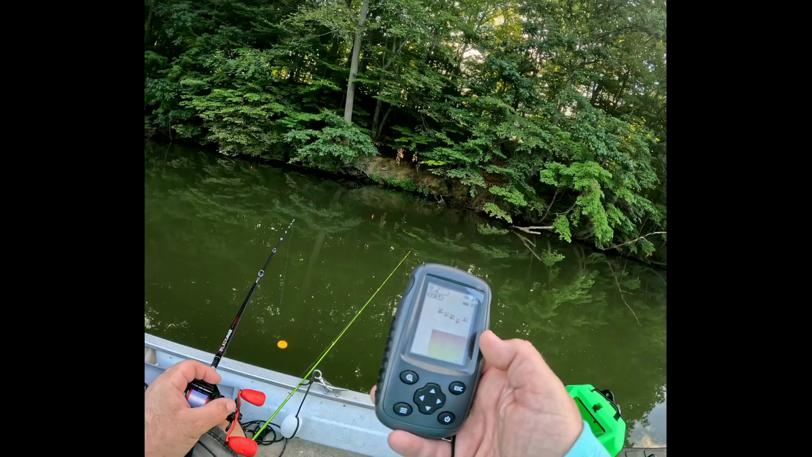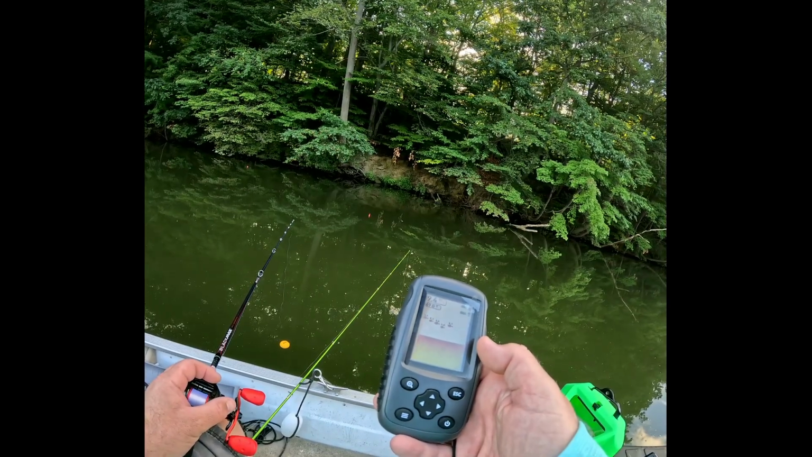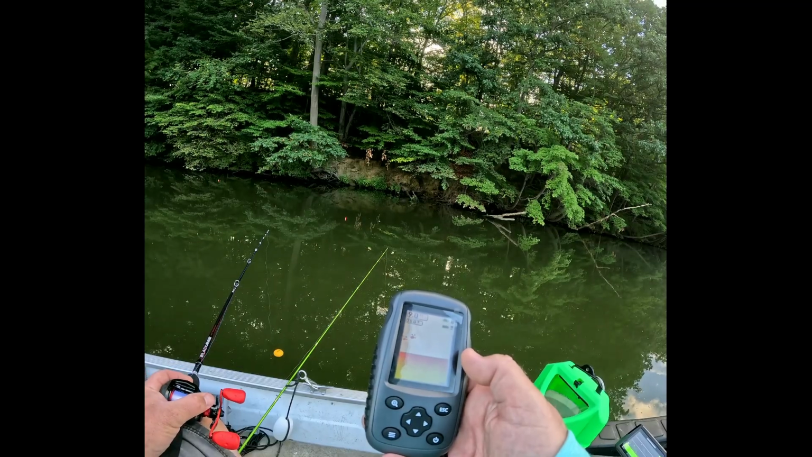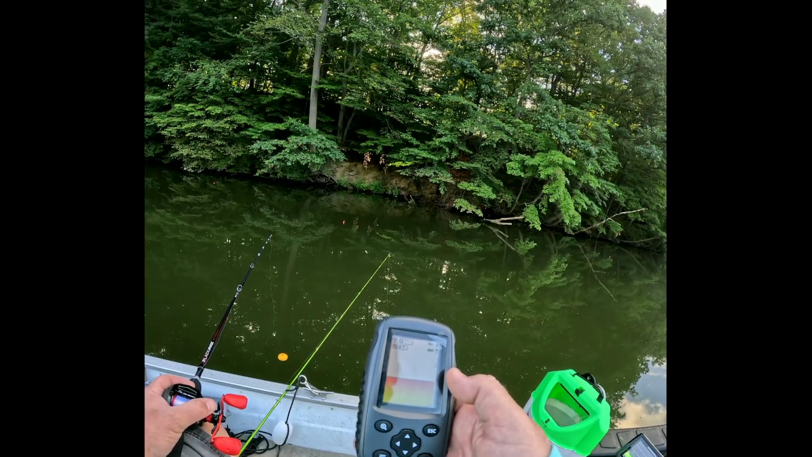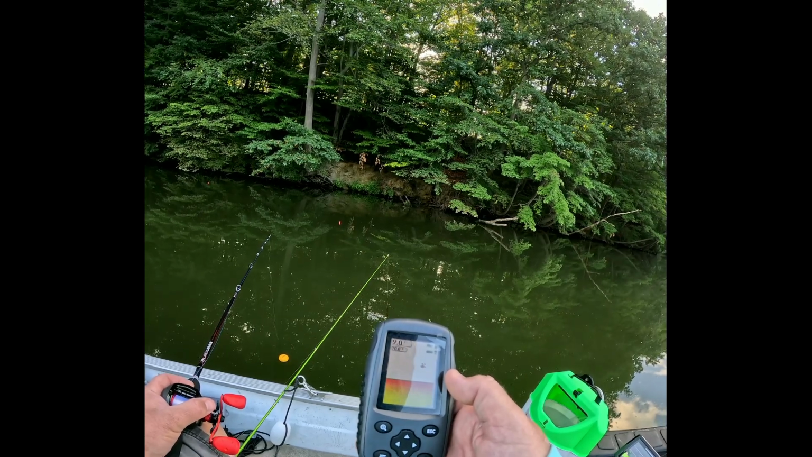It's showing a bunch of fish stacked up below us. Quite literally showing fish below us. And I'll be dead honest, the depth is pretty much spot on because my transducer's in a thing a foot deep.